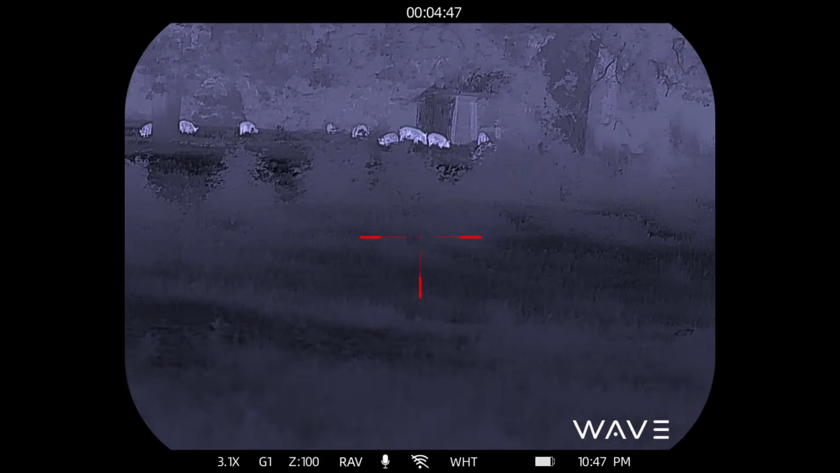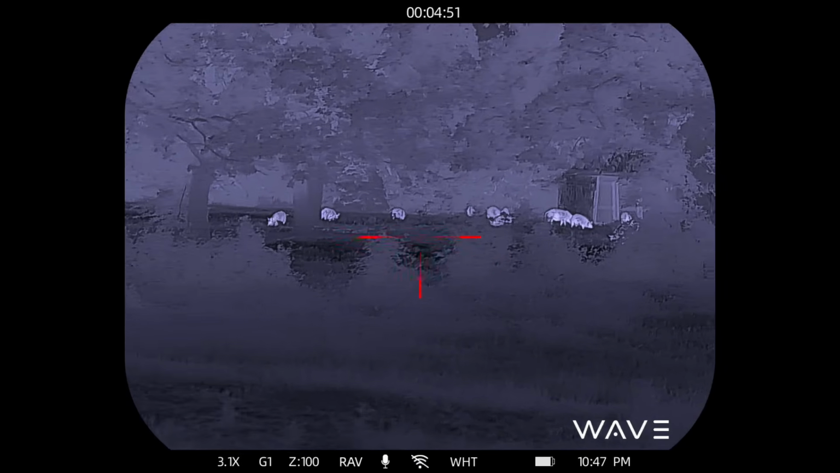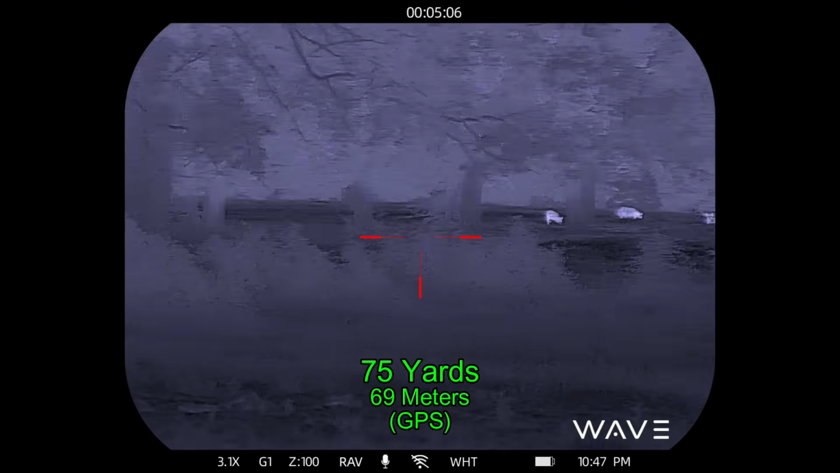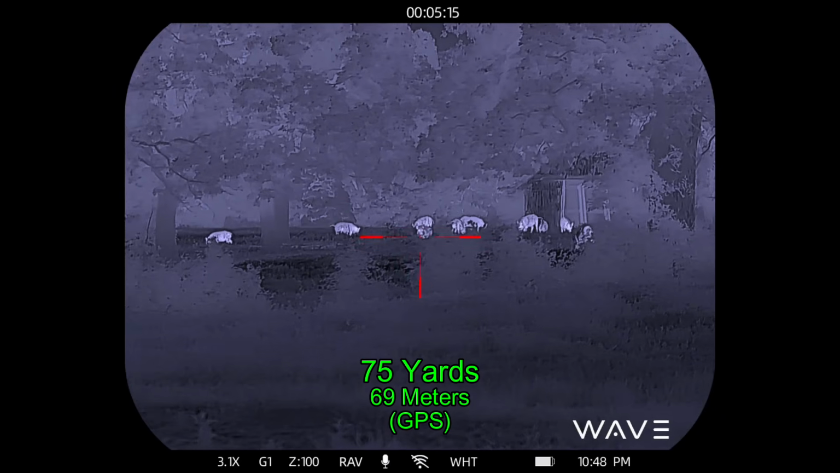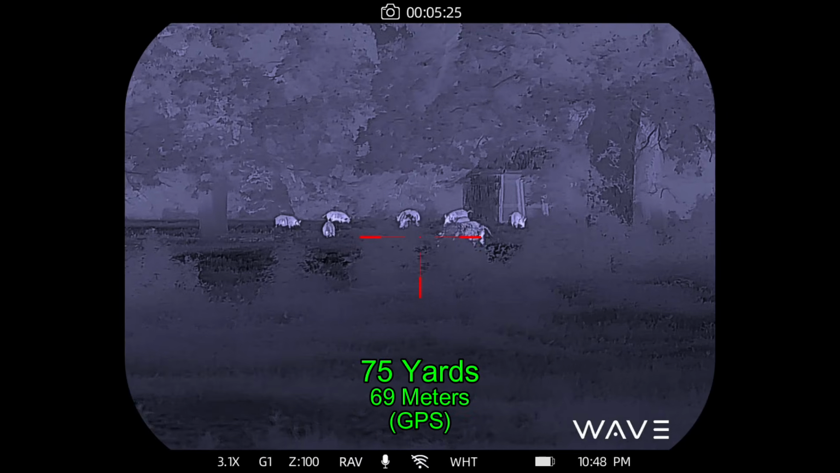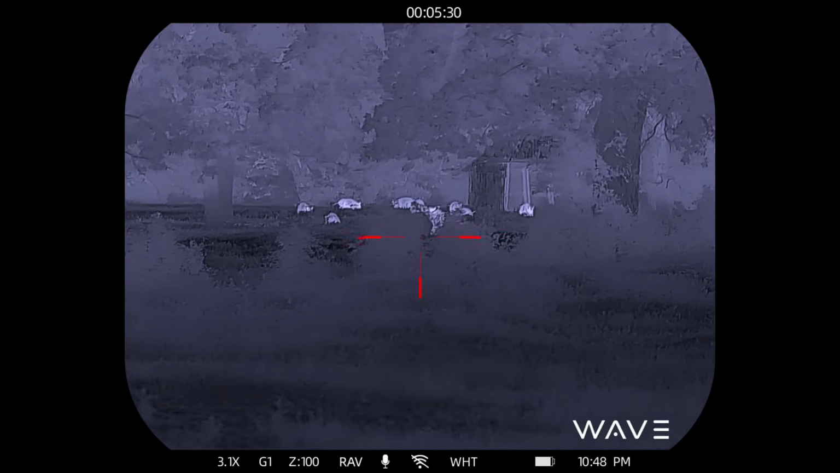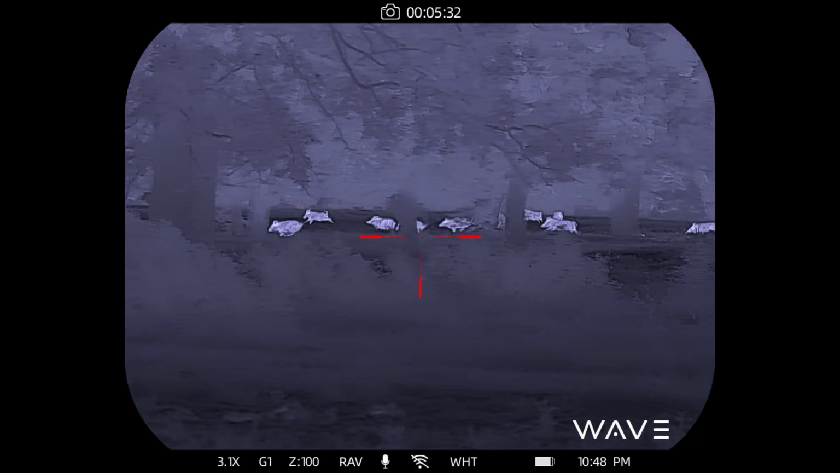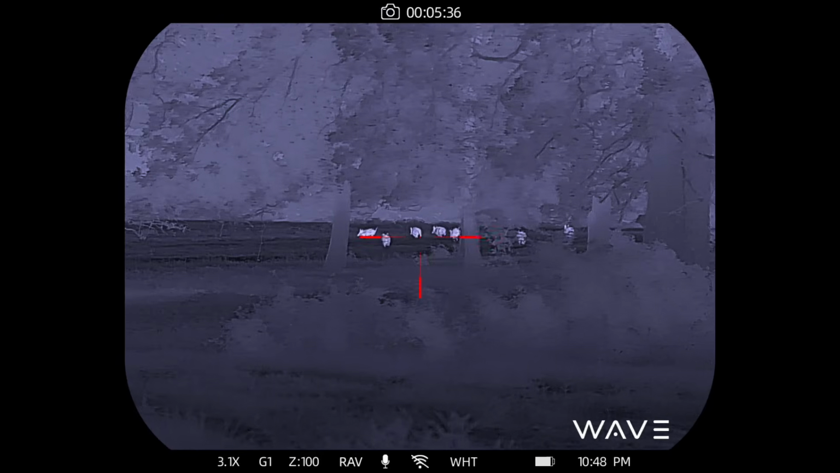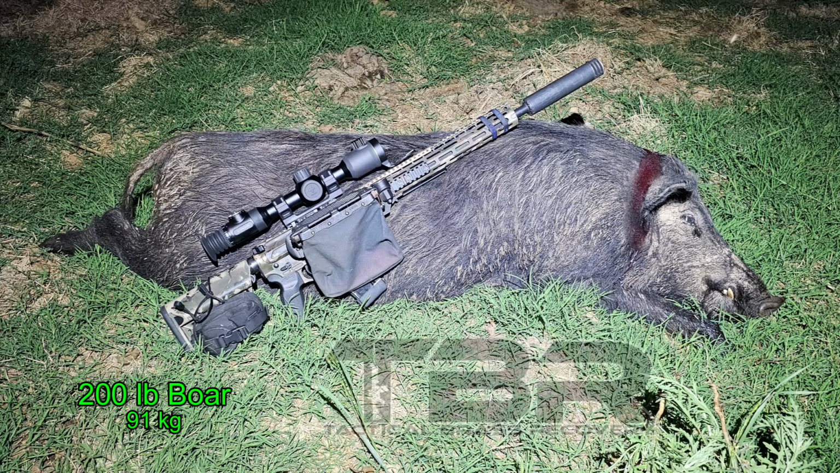And much to my surprise, when I move up, there's a whole sounder of hogs. So during the next few seconds, I'm working on trying to figure out which target I would like. And in the meantime, the great big boar moves down in front, and I went ahead and decided to take him as a target. After connecting with the tree, I decided to let the rest of them run. And I've come away with a 200-pound boar.